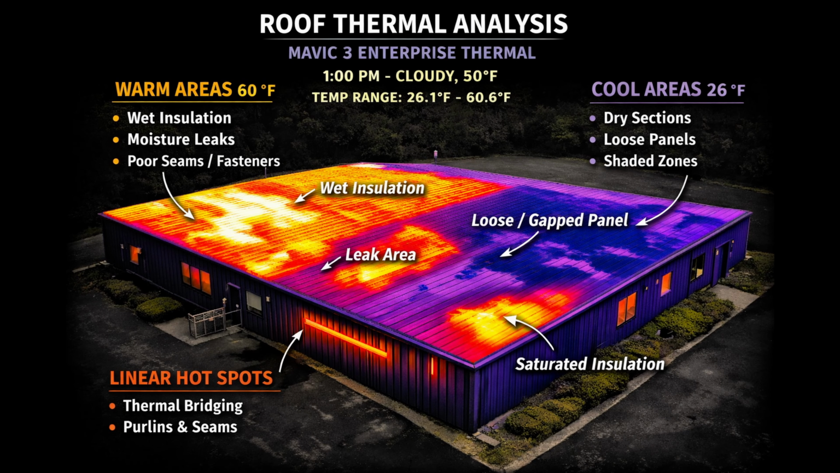This is a very generic representation of the building that I'm scanning with my thermal drone. It is going to be about 1 p.m. in the afternoon on a very cloudy day. It's 50 degrees Fahrenheit outside and it's 80 percent humidity. Besides that, there are many other factors that can affect the color and also the temperature ranges that the DJI Thermal Analysis 3 tool is going to bring back to me. But I'm going to rely on that information and input that information into the tool to show you the next number of photos.